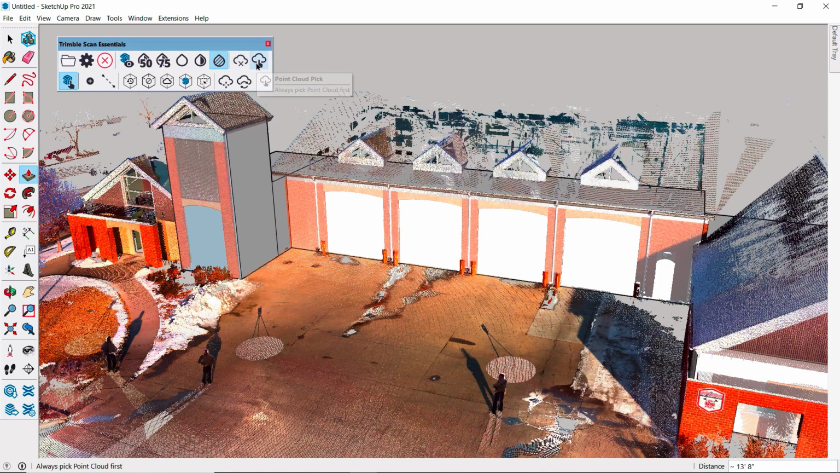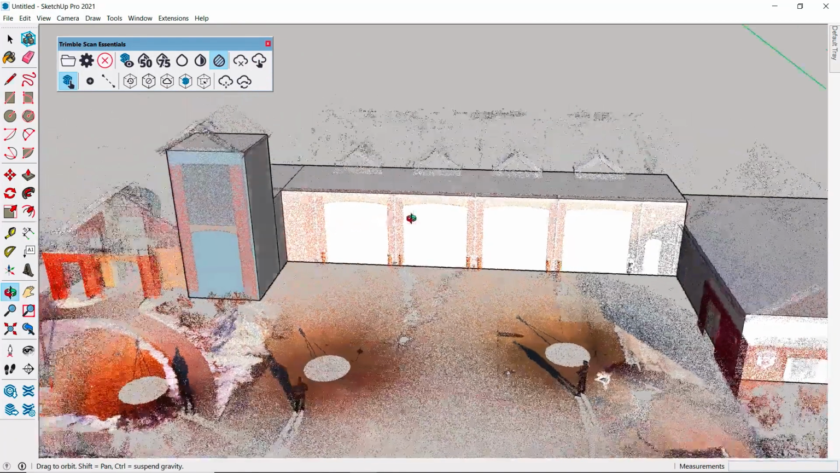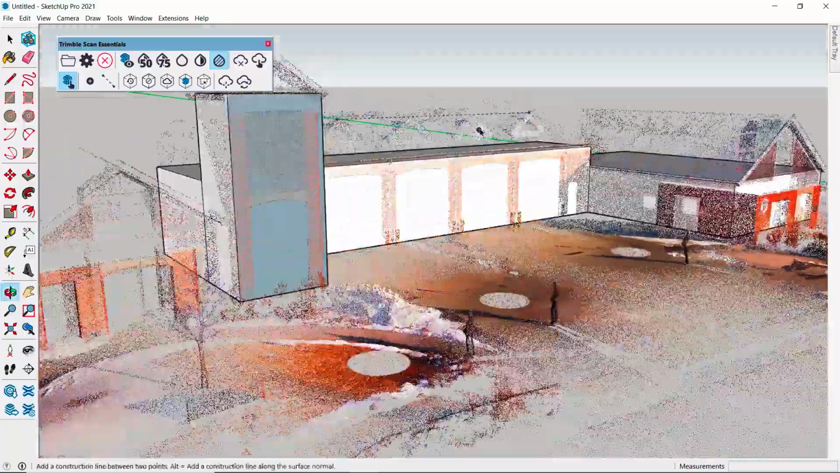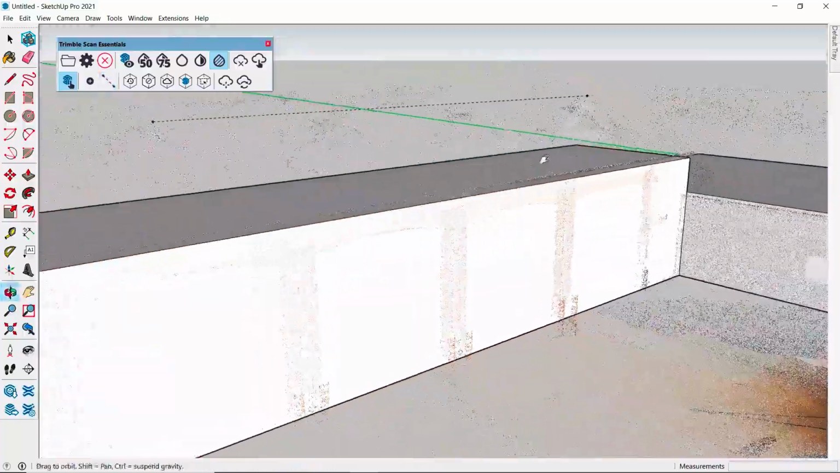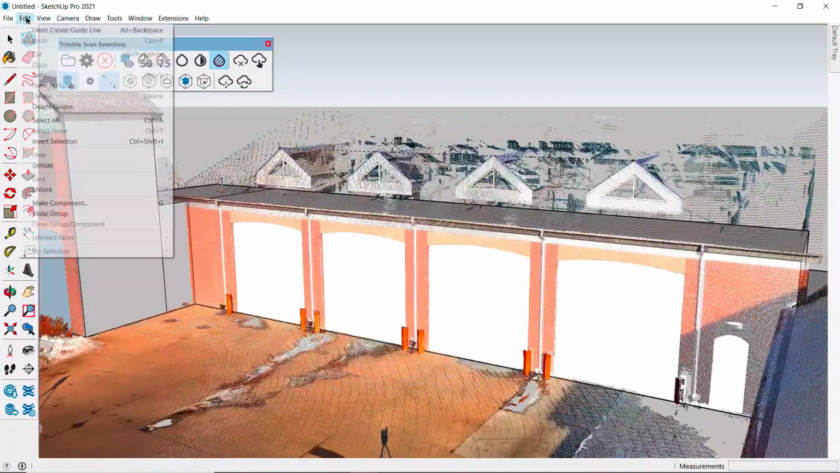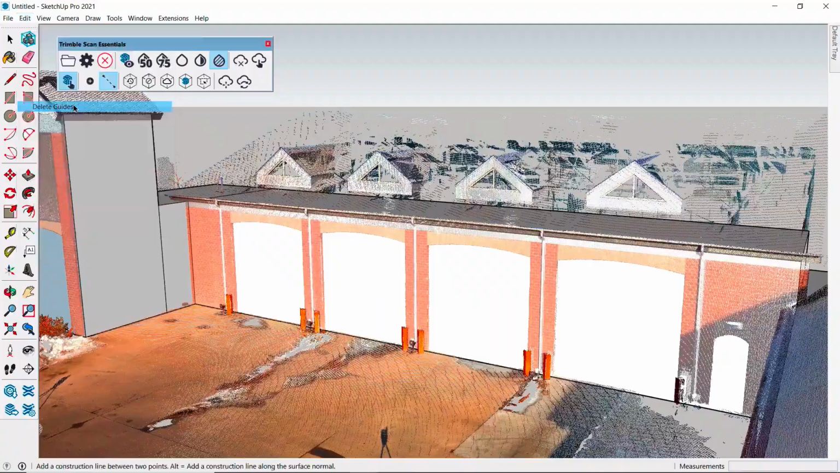And like the display, you may change the snapping behavior as your model develops. You can turn off snapping completely, or tell it to favor the cloud points or the SketchUp geometry more highly. And these two icons are for creating construction points and guidelines. These are the same type of guidelines you could create with the tape measure tool, so use them in the same way as another reference guide. Remember that all guidelines can be deleted through the Edit menu.